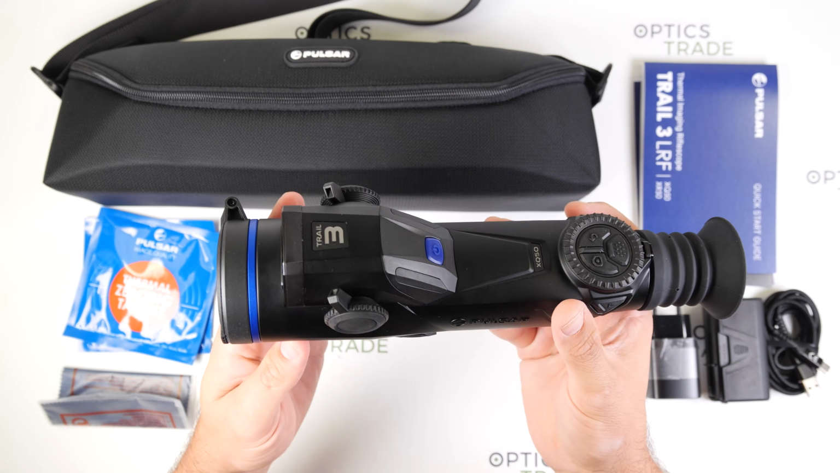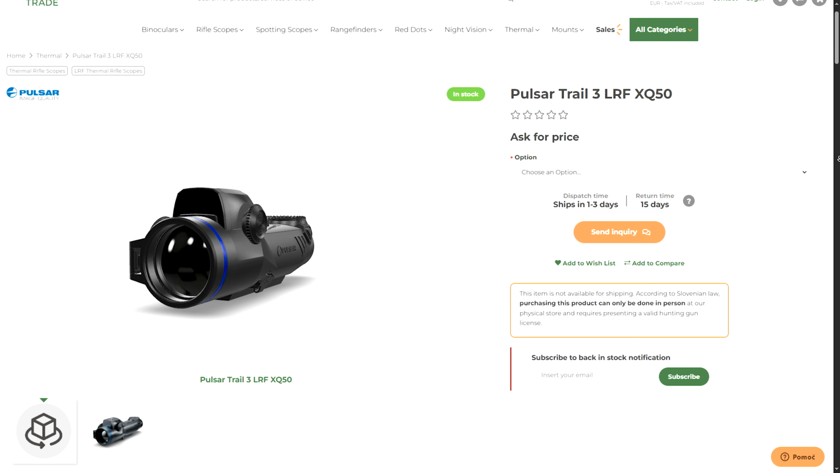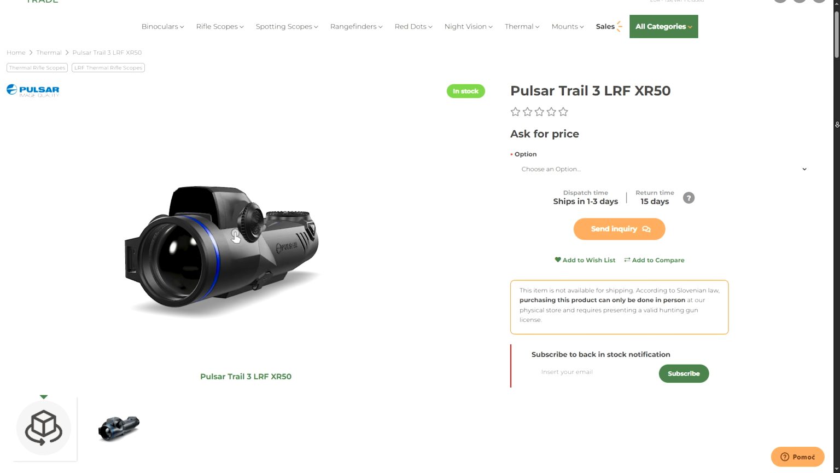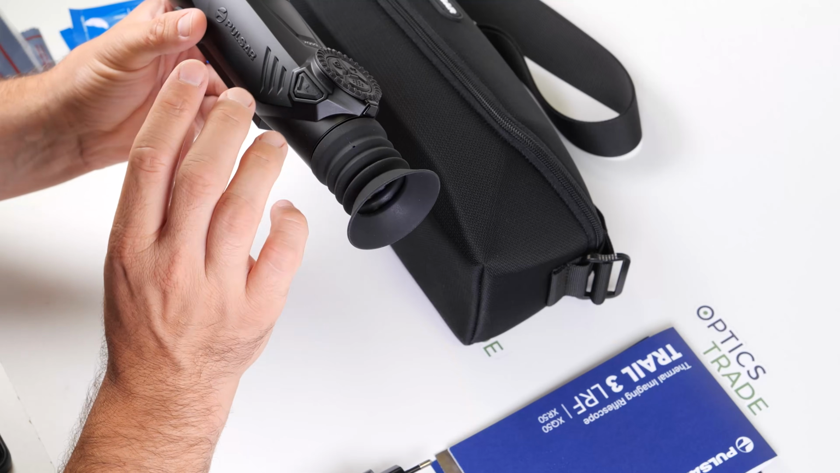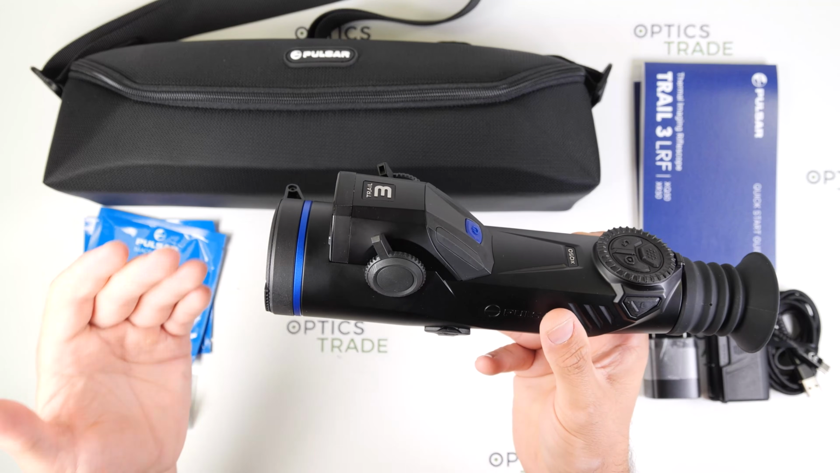The Trail 3 series consists of two models, the XQ50, which I have here, and the XR50, and since they are practically identical on the outside, I'll be covering both through this review.